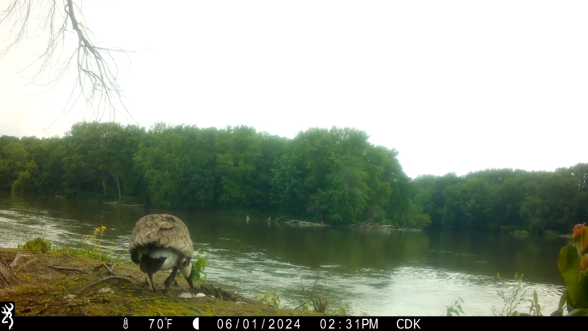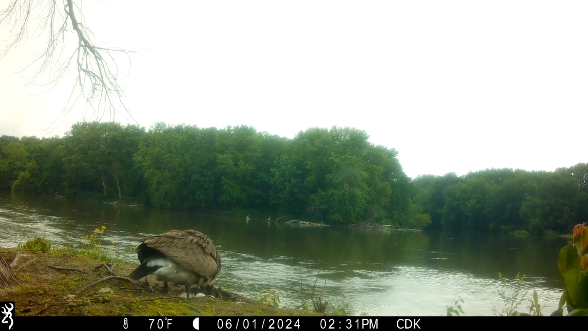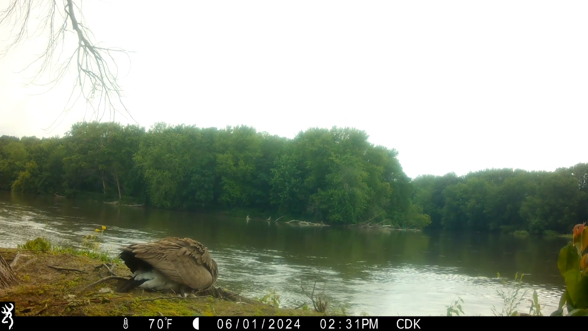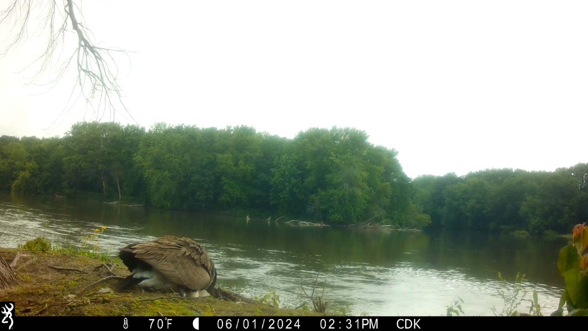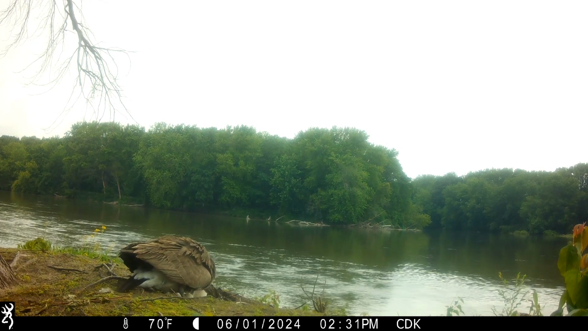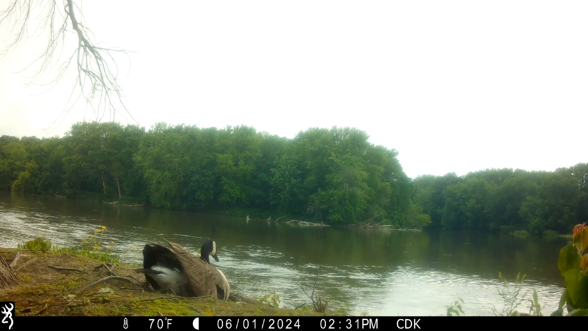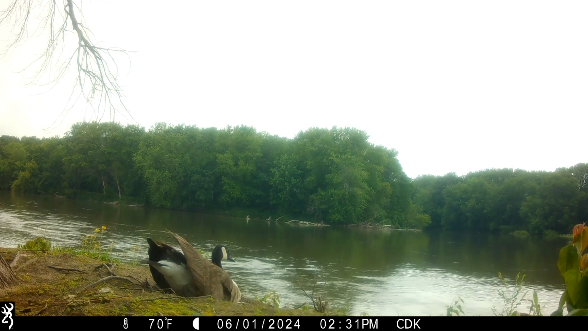Now, I don't know how birds ever figured this out, but the eggs need to be turned, I think, twice a day in order to develop properly. And you can see here that the goose is gently rolling the eggs around in the nest so that they develop properly. Some birds do it by accident, but how did they ever learn that?